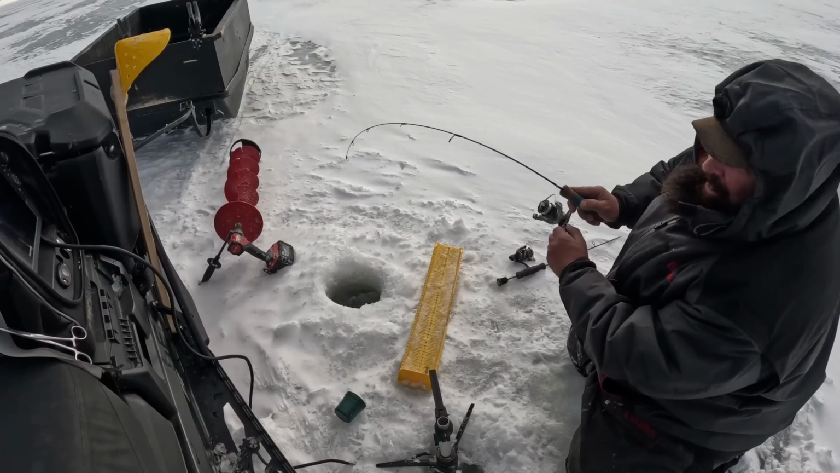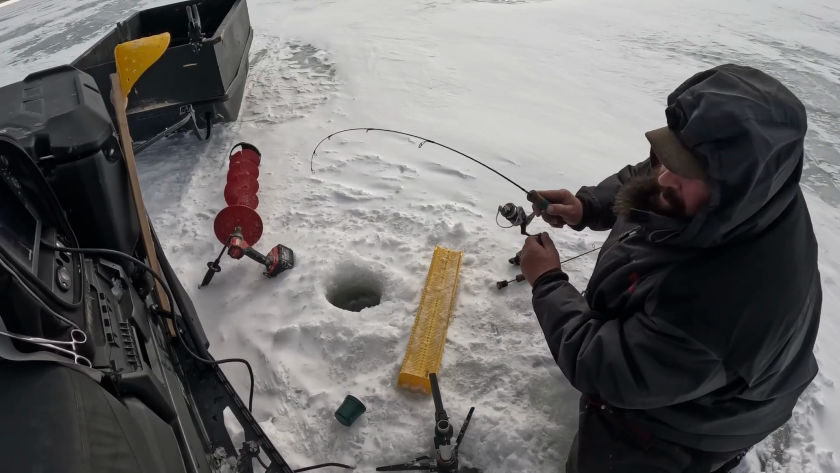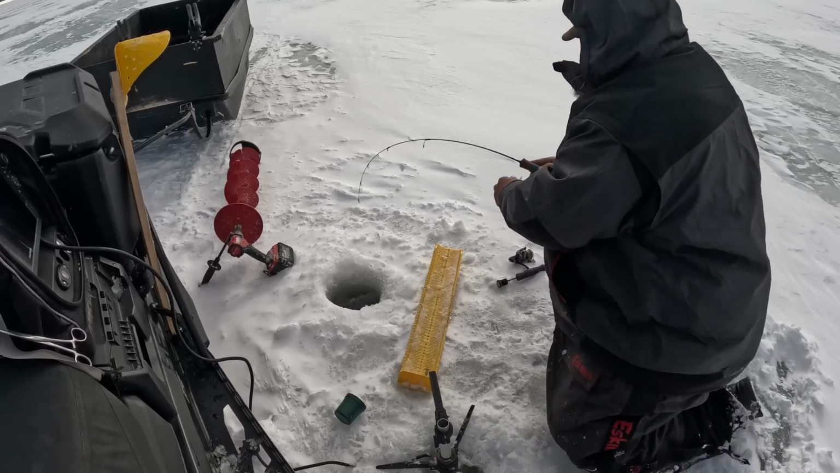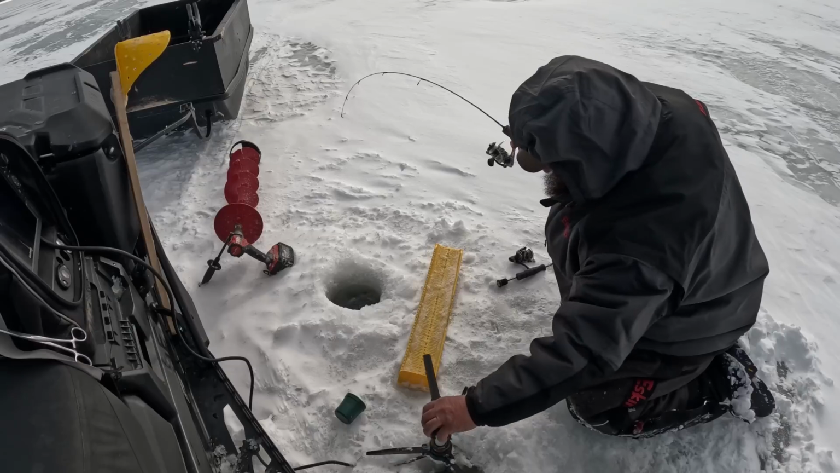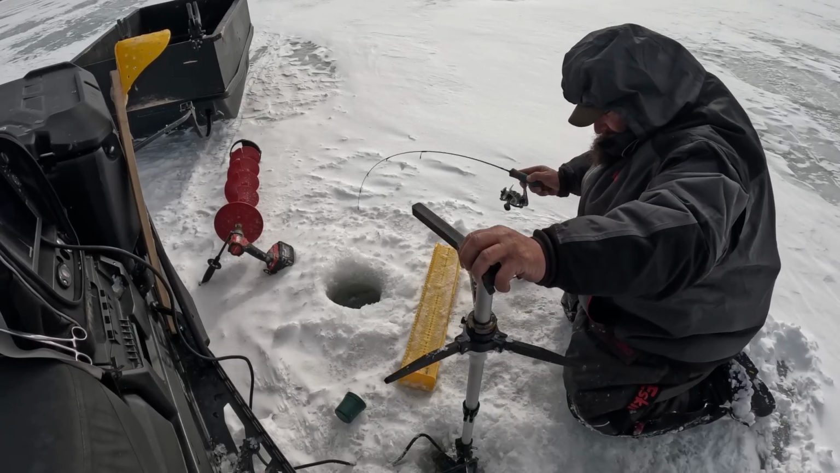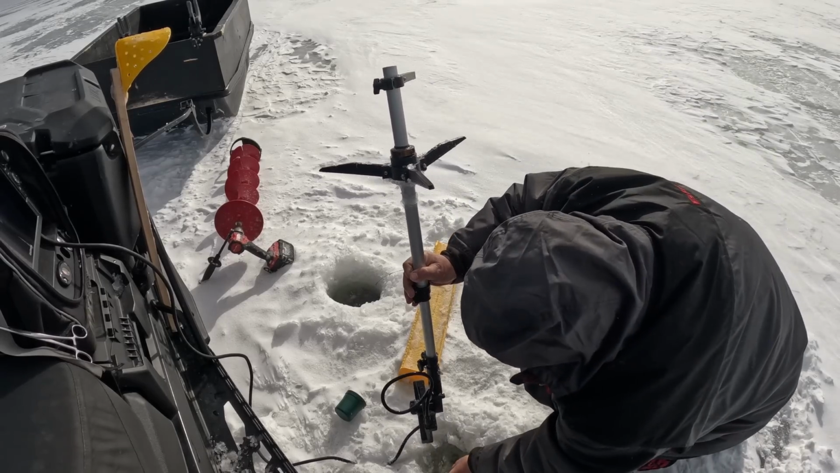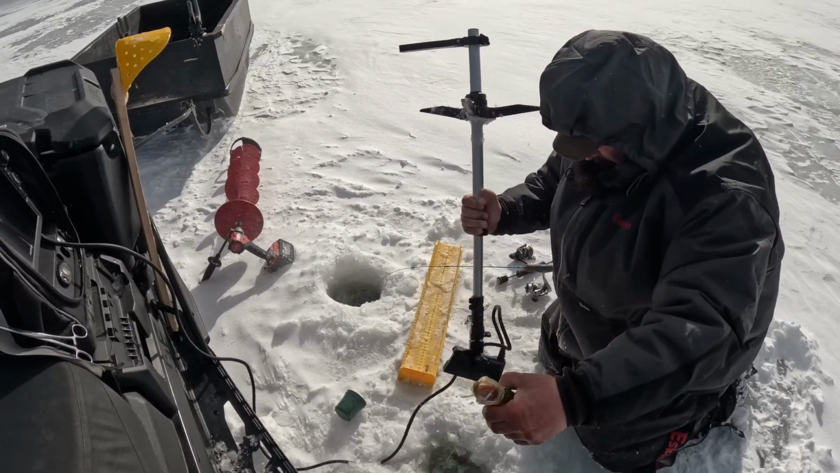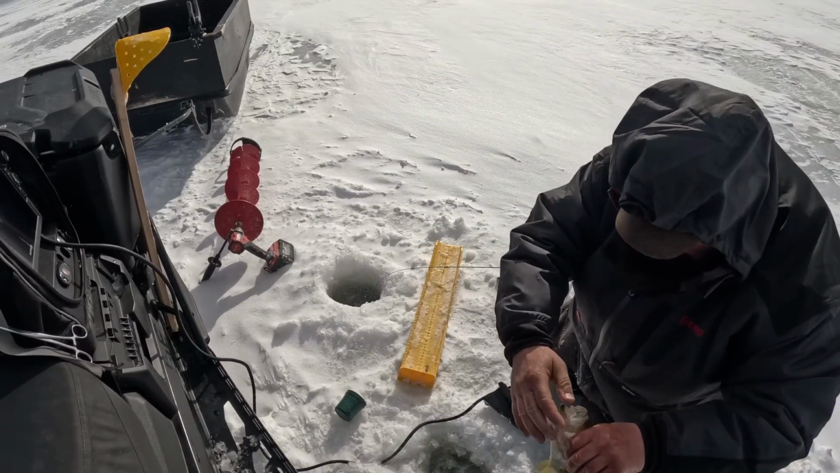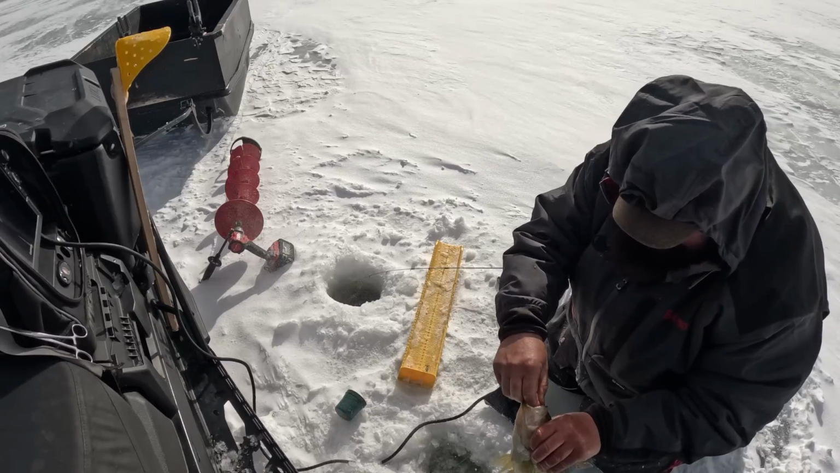Yeah, we got one on, guys. Pretty good crappie. He wasn't the biggest in the group, but he's a big one. Wow, is he pulling drag. Oh no, he's in the LiveScope. That's not good. Oh, he's in this hole. Got him in the other hole. All right, there's a big old crappie for you. Got him on an Acme Castmaster Rattle Master.